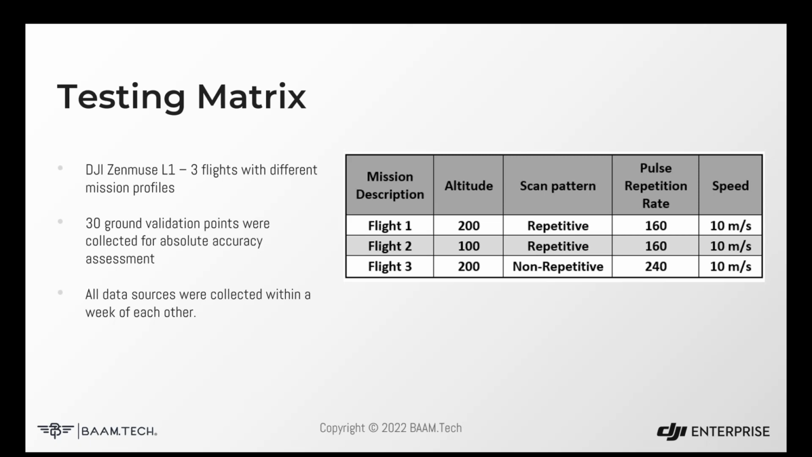And a repetitive pattern is similar to a traditional LiDAR pattern where it goes left and right of nadir, back and forth. But the non-repetitive mechanically moves the entire LiDAR system as well, and it creates a pedal pattern where it's still going left and right, but the entire thing's rotating, so you get this gyroscope effect.